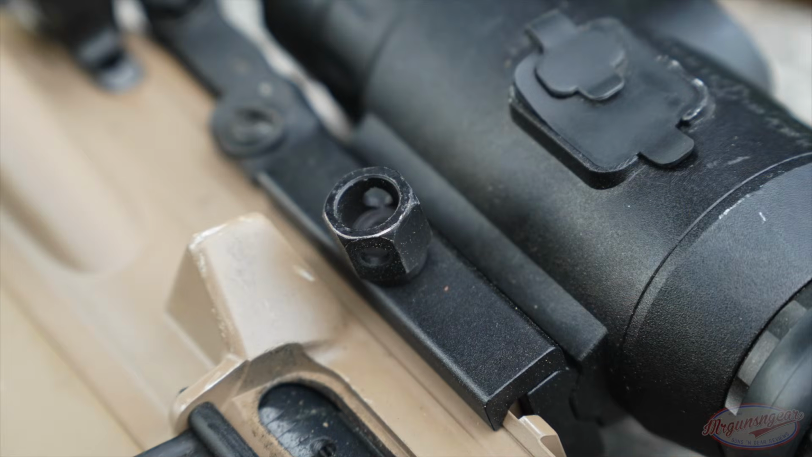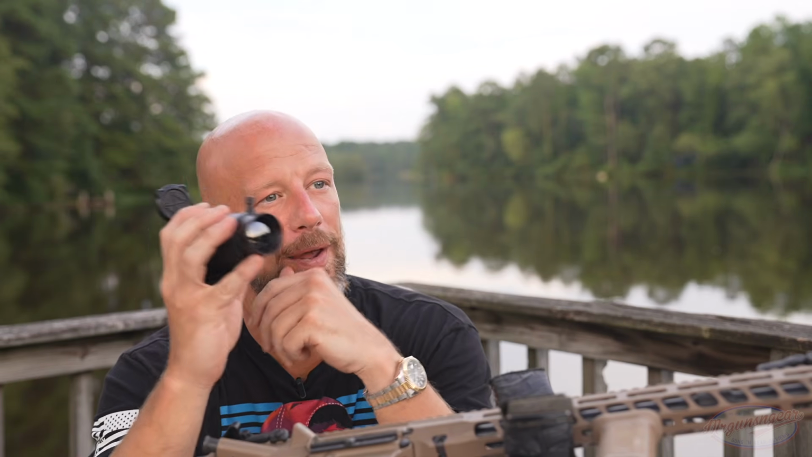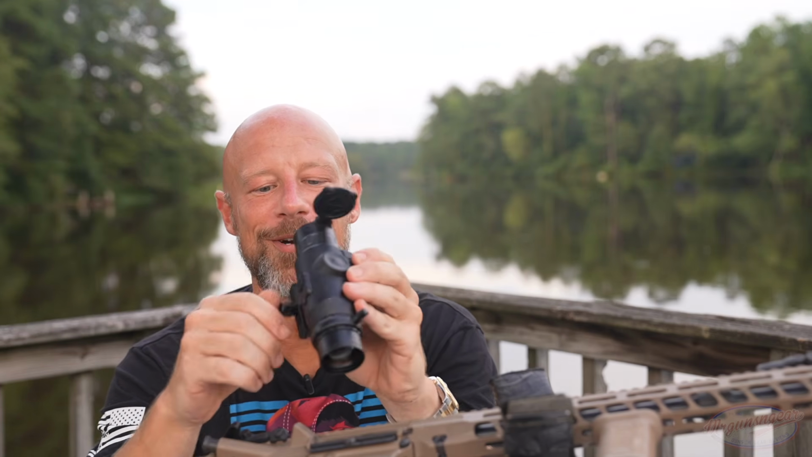So that's one of the things that you give up for the price point on the rifle. It does have this knob here, and I believe 65 inch-pounds is what they recommend in the manual. Don't quote me on that. I'll edit it if it's not true. But unfortunately, it is not quick detach. A lot of guys like that quick detach feature, so that way you can just take it on and off your rifle and scan without having to point your rifle in various directions. That's really going to depend on what you guys are into in your environment.